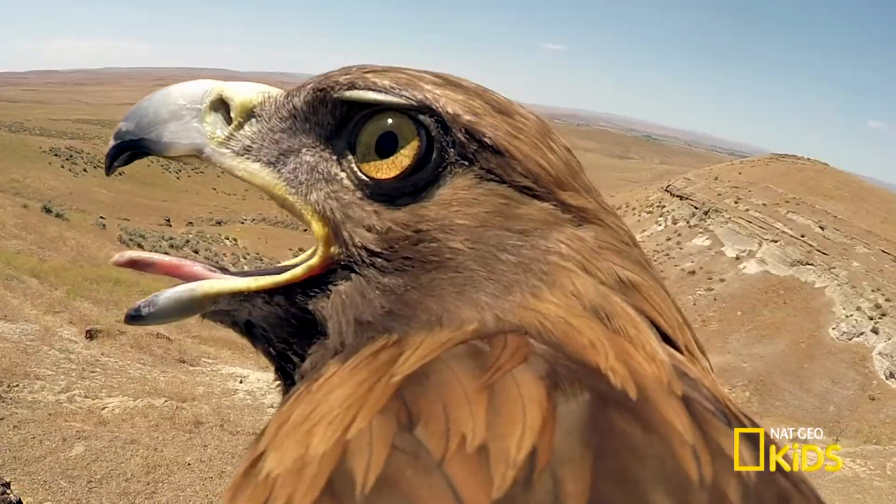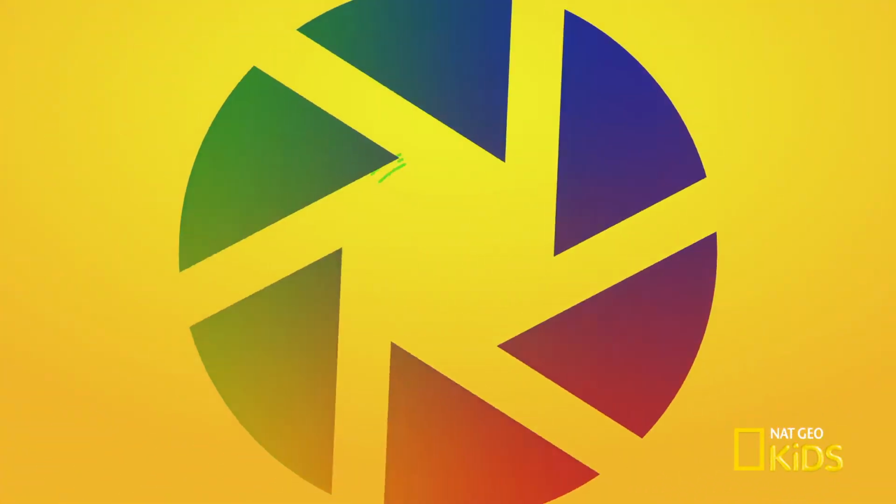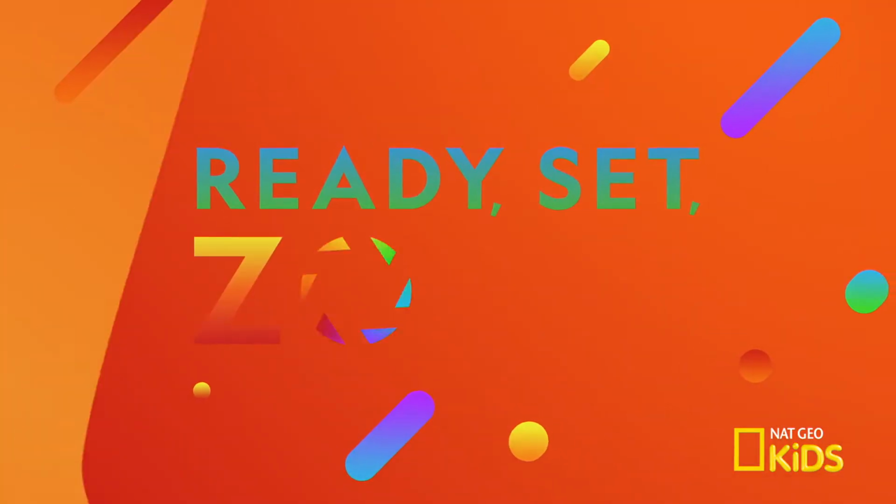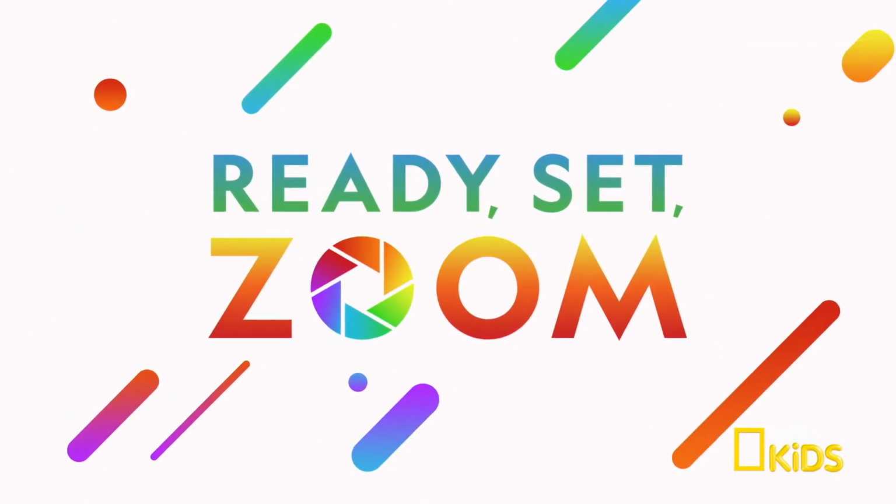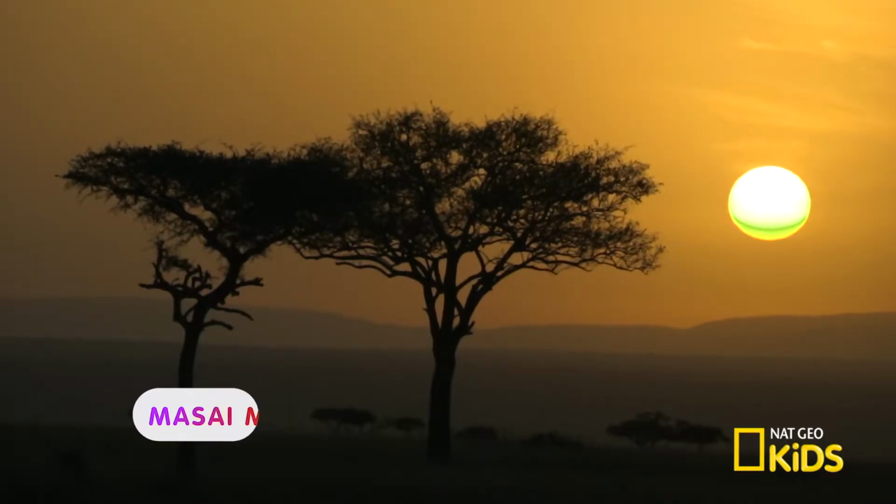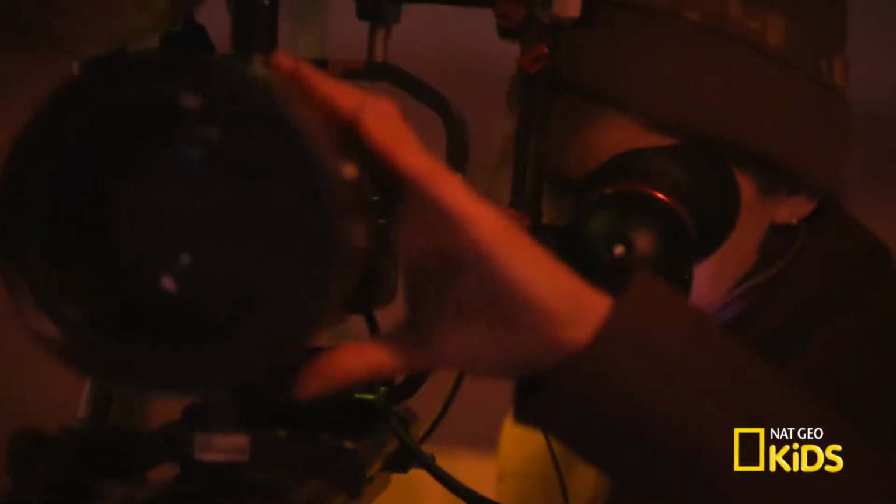Have you ever wondered how photographers get so close to wild animals? Well, the secret's through the lens. Let's zoom in to take a closer look at animals like never before. We're in Masai Mara, Kenya. When the sun goes down, it's lights, camera, action.